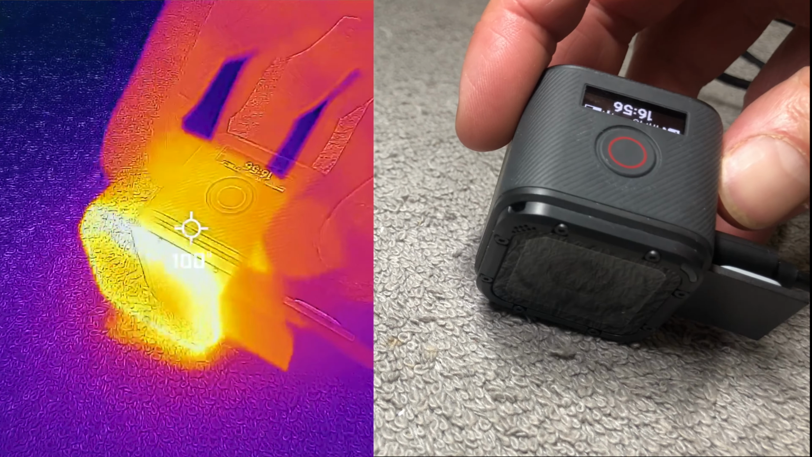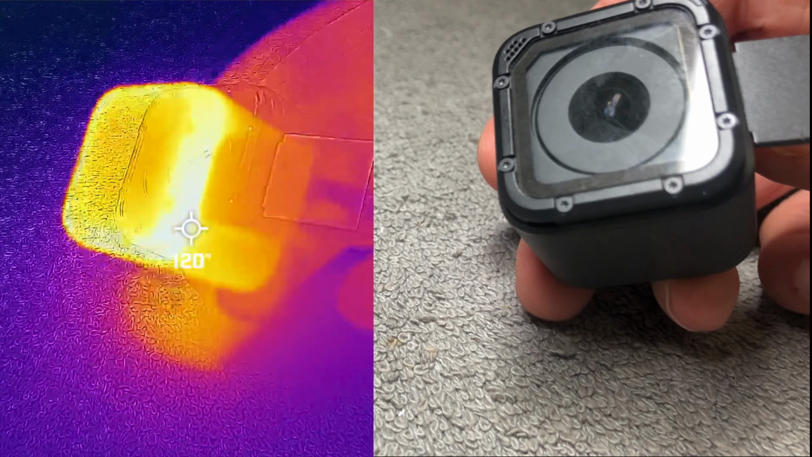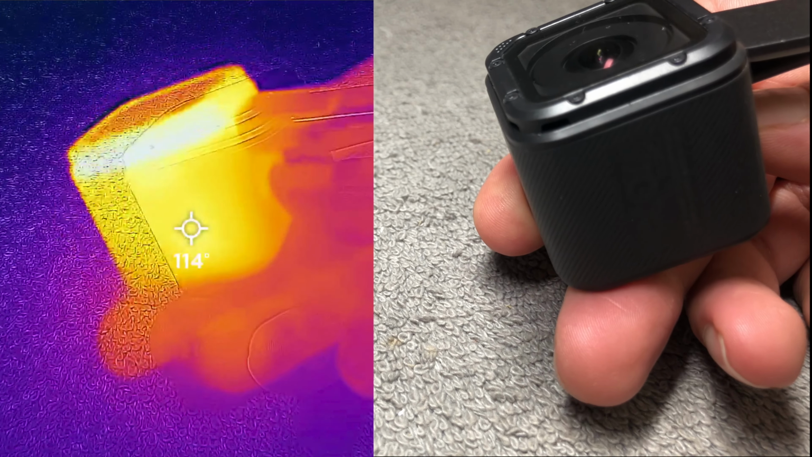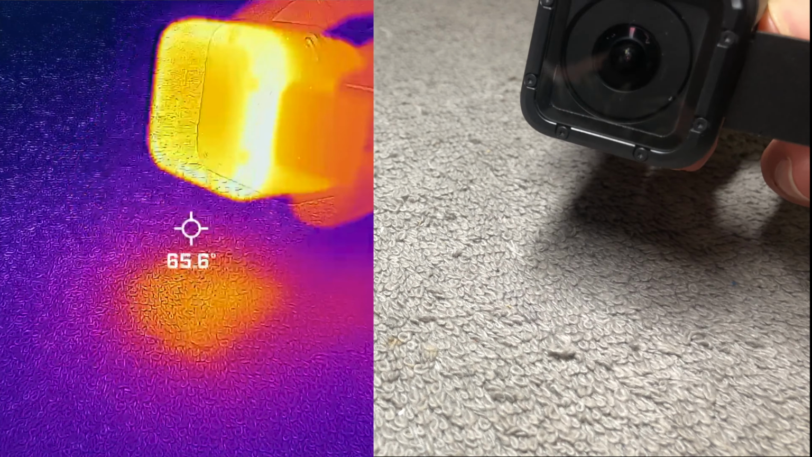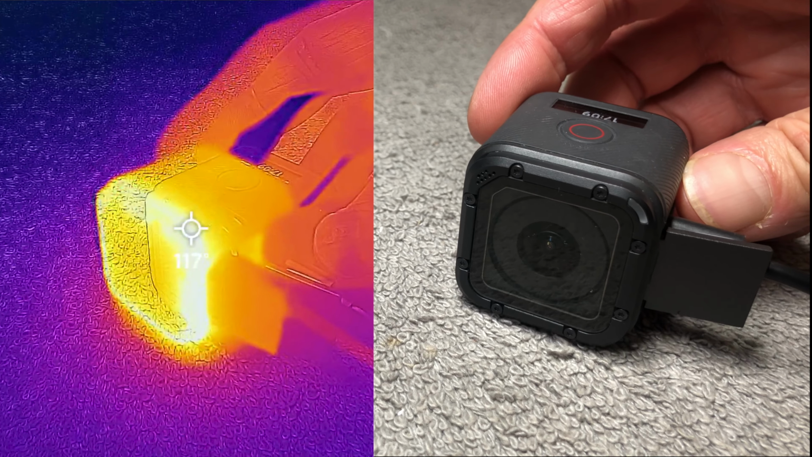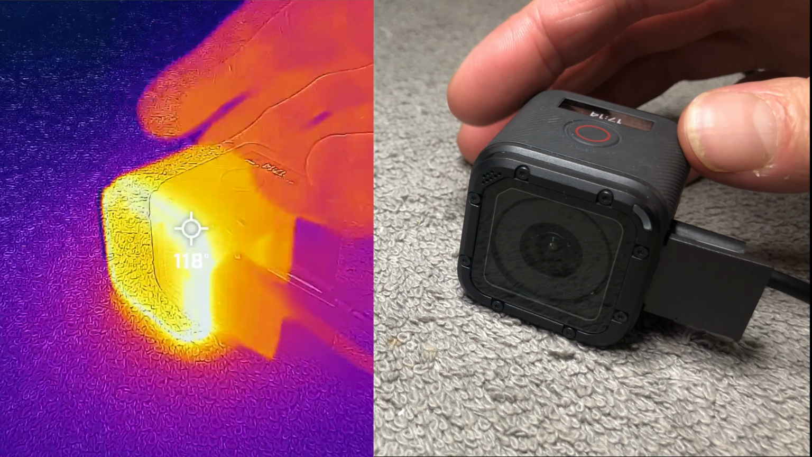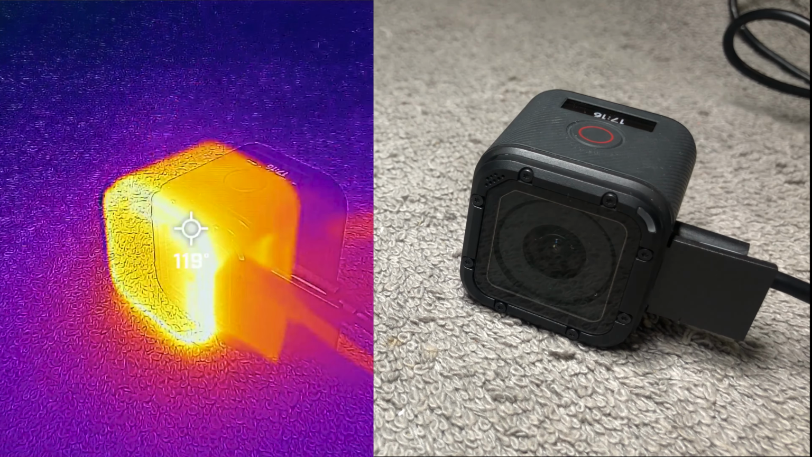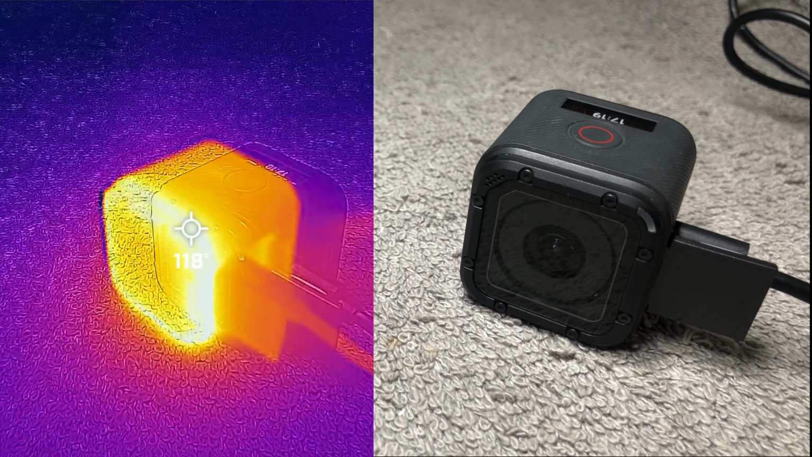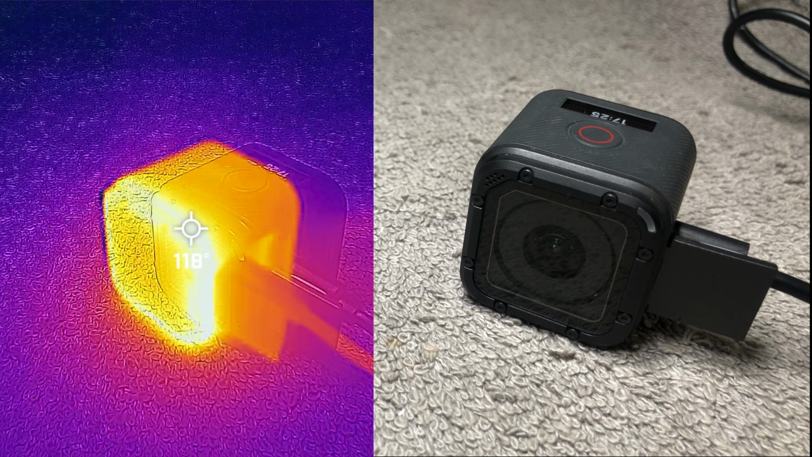And I don't know if a consumer product like this should go up this high with the temperature. Actually, when I first measured the temperature of the camera without the video recording, I measured 128 degrees. So that's really getting close to a second degree burn. And yeah, I don't know what to do with this camera now. Should I keep using it, or should I just toss it and recycle it? Especially considering the battery. I don't know if that's going to last with these ambient temperatures, or is that going to be dangerous?